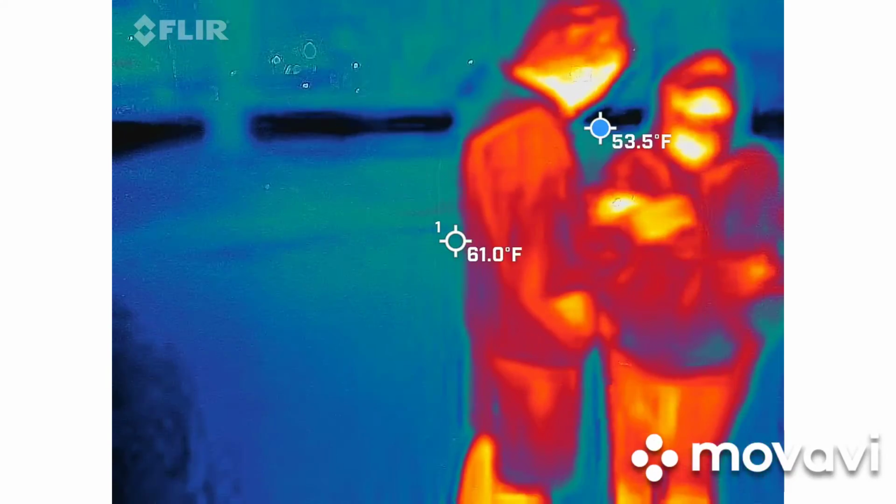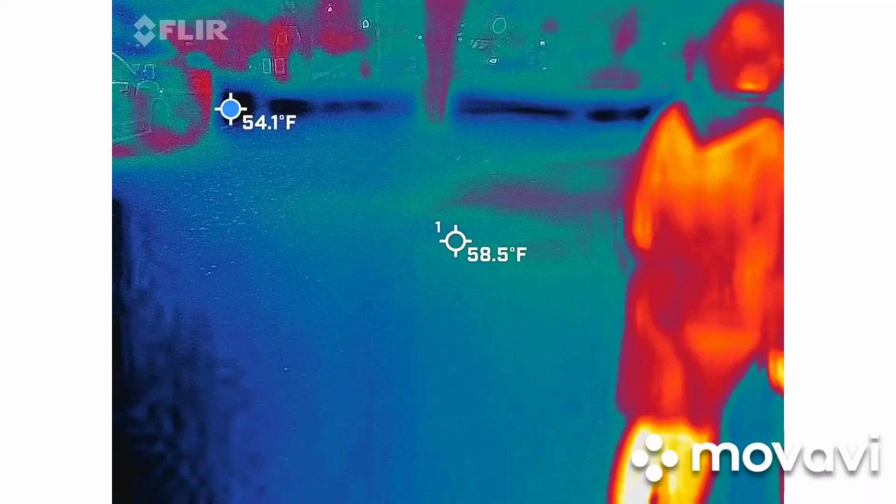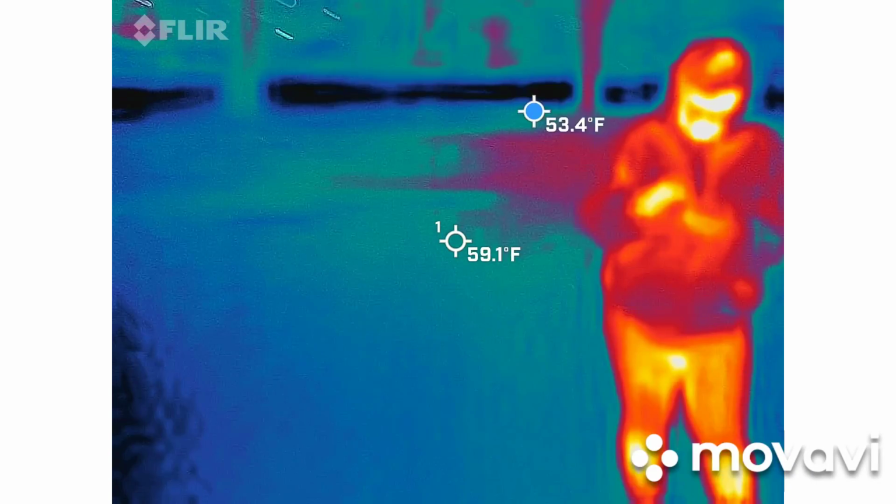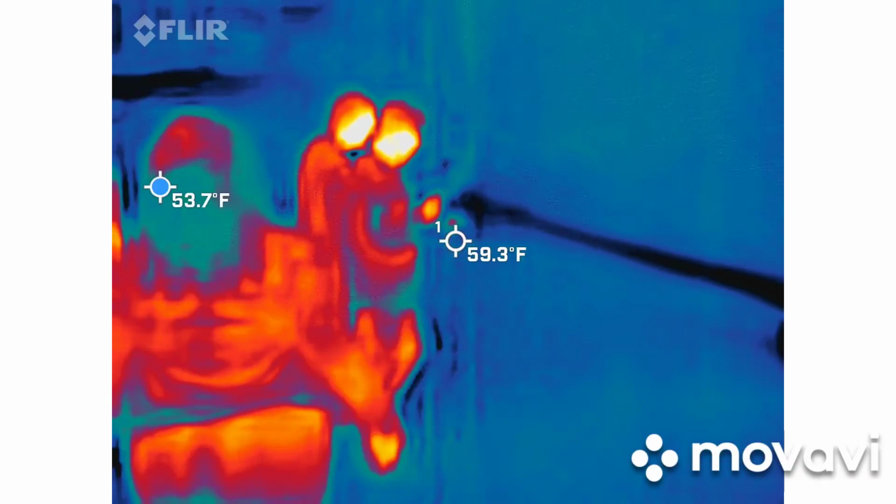Any other orbs coming out of you, Scotty? No, not really. I haven't really seen anything. I had an interest in that corner, but Alan, this is where I saw the orb at. Okay, I'll definitely have to watch that video. It's nice because it segments it into 9-minute little pieces.